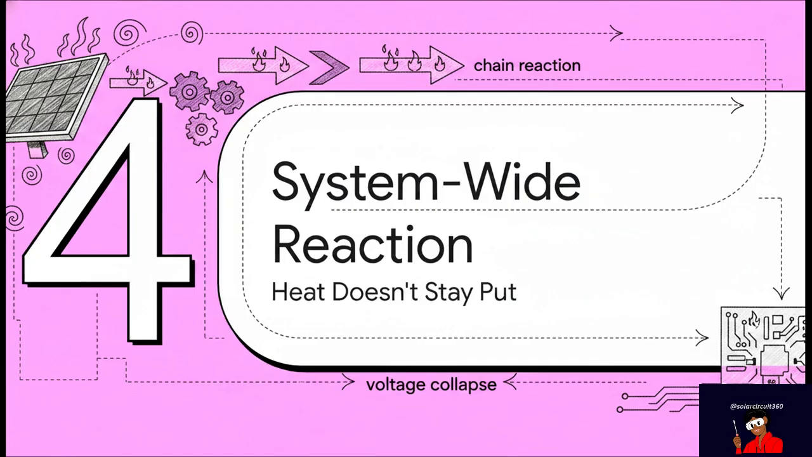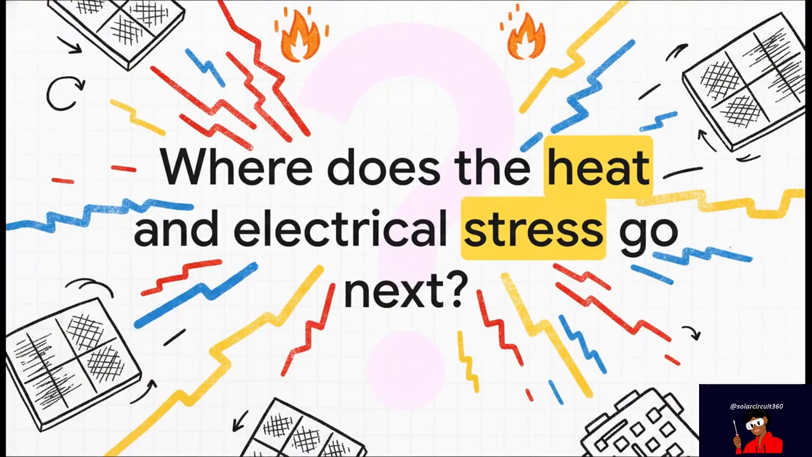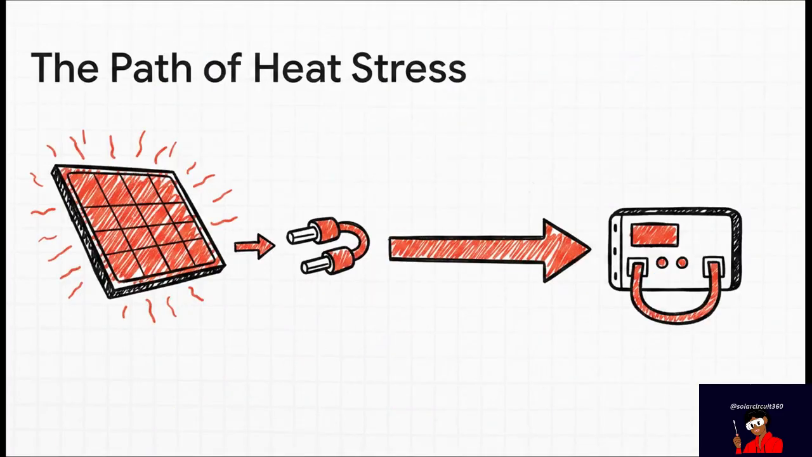Now, this is where most explanations just stop, but the problem doesn't stay in the panel. What happens in that panel kicks off a chain reaction that goes through your entire system. So you have to ask the question: once the panel's hot and the voltage has collapsed, where does all that extra heat and electrical stress actually go? Well, it travels right down the line. That stress gets pushed from the hot panel into your connectors. Then it starts heating up the DC cables themselves. And finally, it dumps that extra thermal load right onto the terminals of your charge controller. The problem isn't staying put, it's spreading.